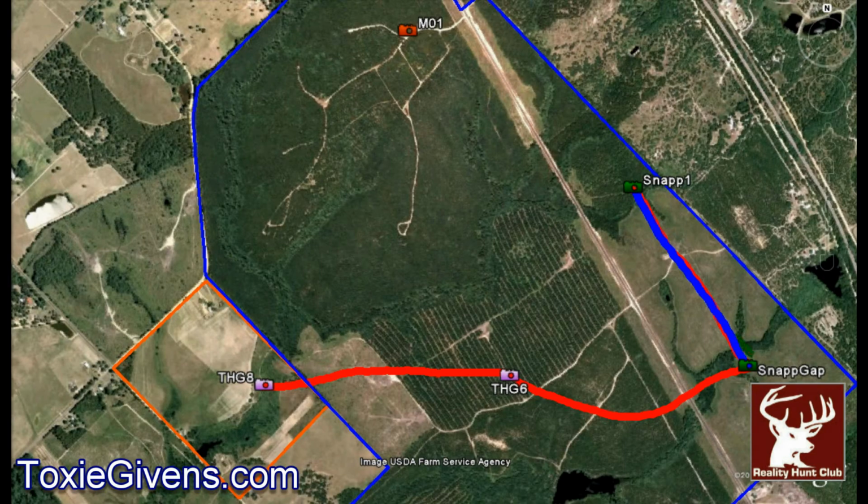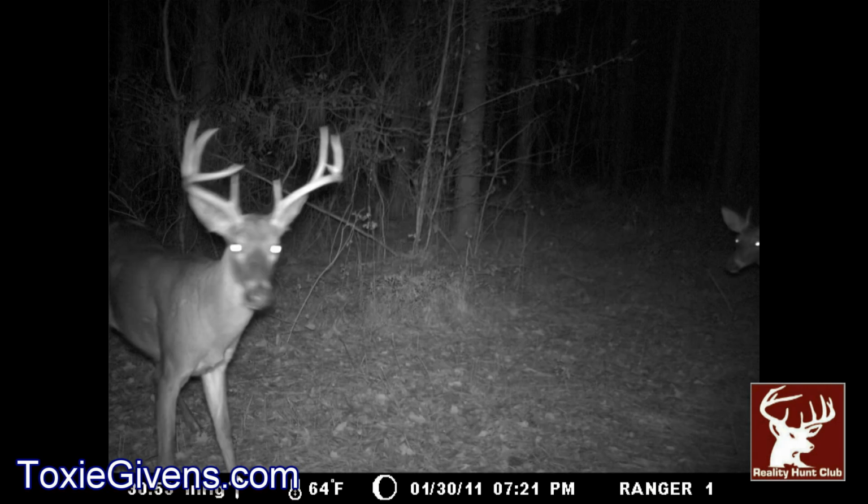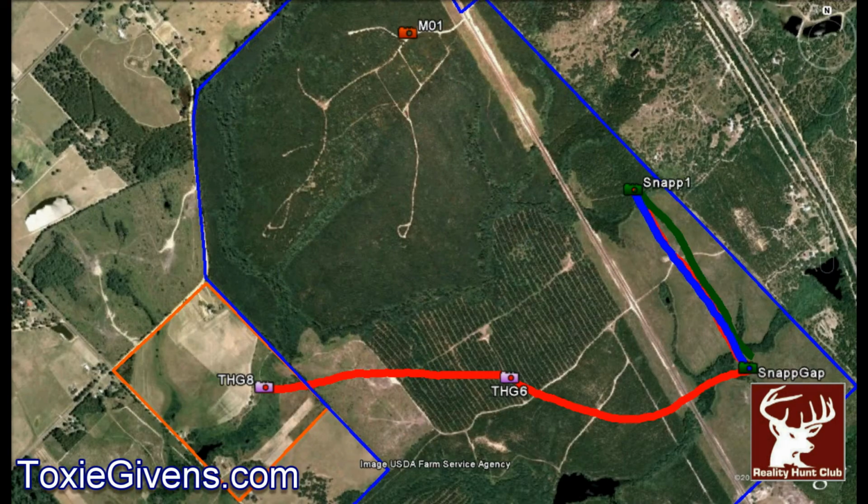All right, and then what's he do? He goes back to the other corn pile at the boneyard. Okay. He's traveling with that little bitty buck. All right, and then next he just goes back to the gap again.